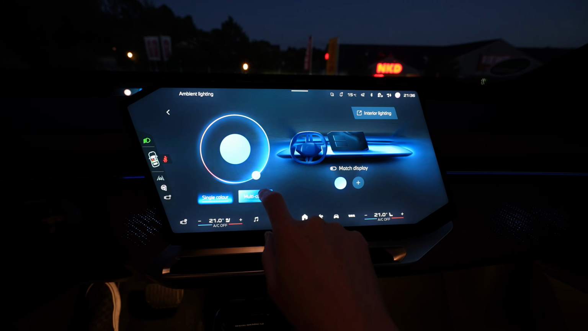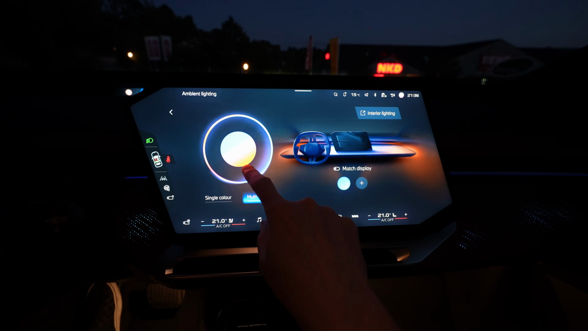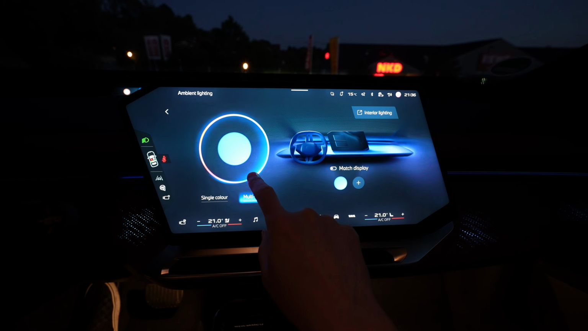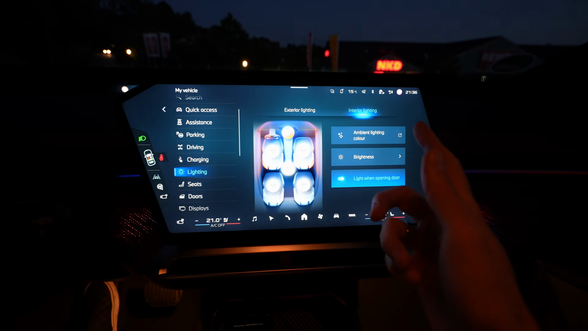It can be single color or multicolor, and you change the color here in a really weird way that I don't really understand, I have to say. It can match the display. And for the interior light, that's it.